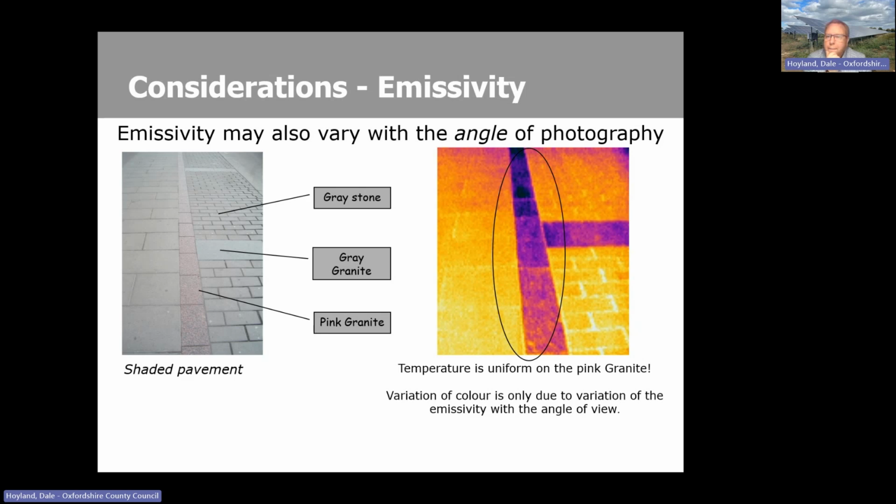Yeah, we just got a question in the chat. Oh, from Claire, okay. Who's asked would you consider adjusting the camera for modern zinc or lead roofs?